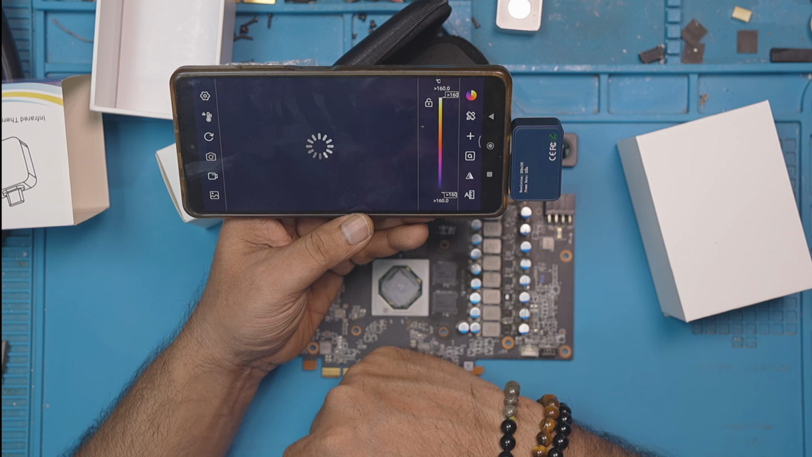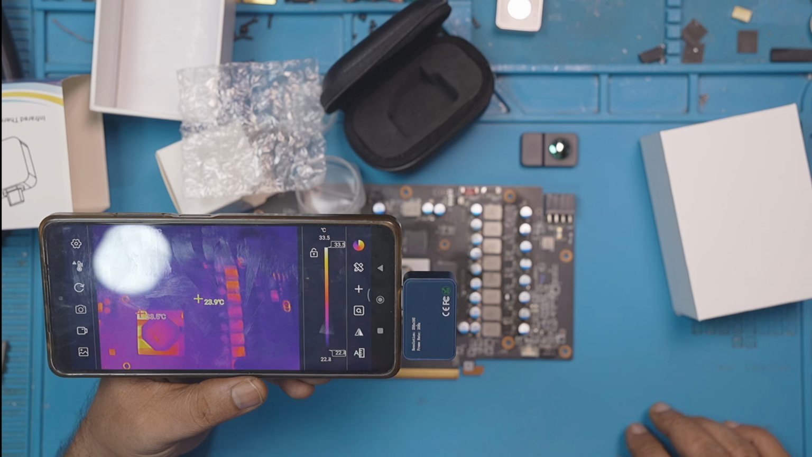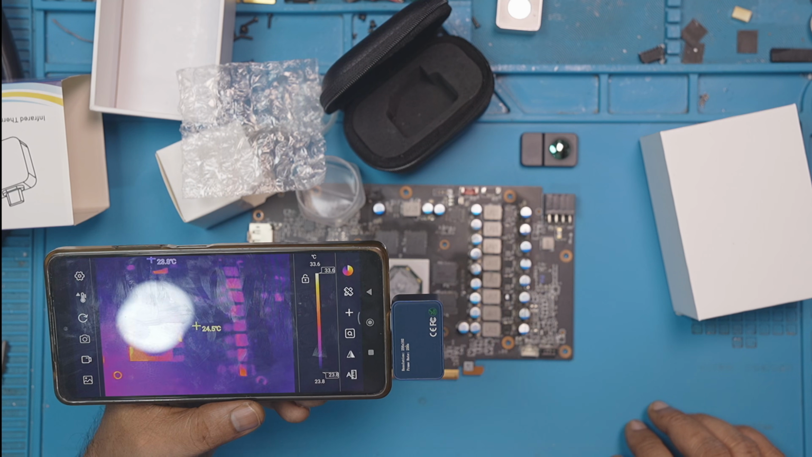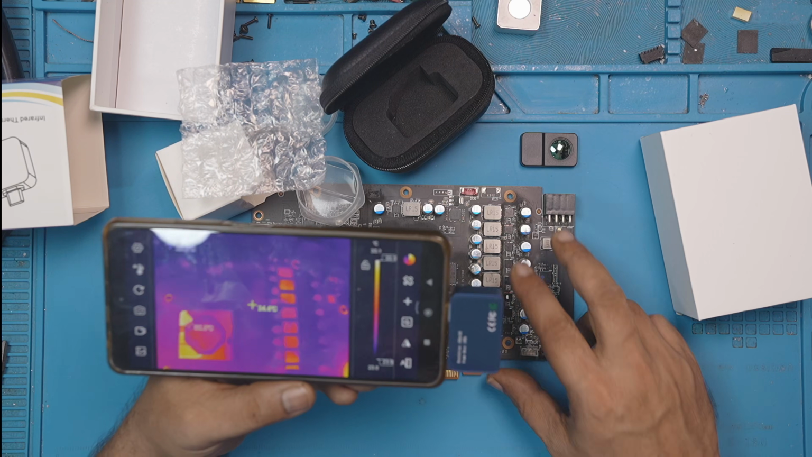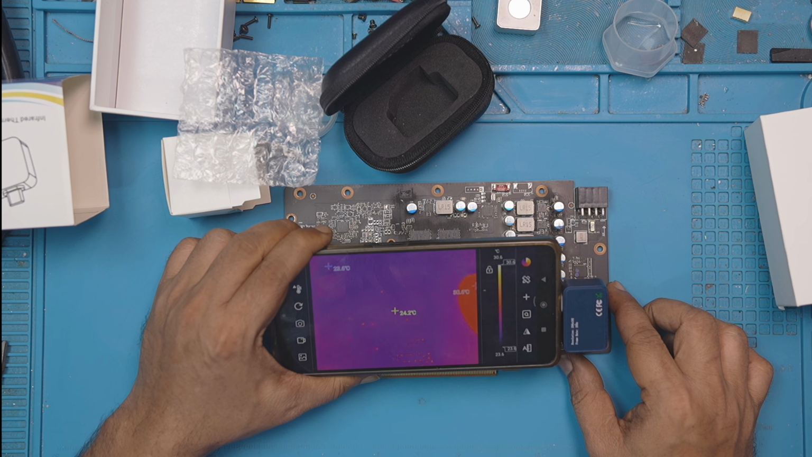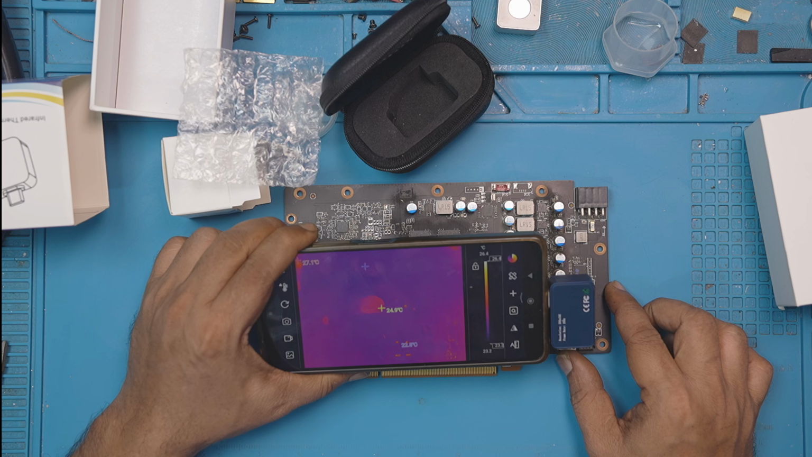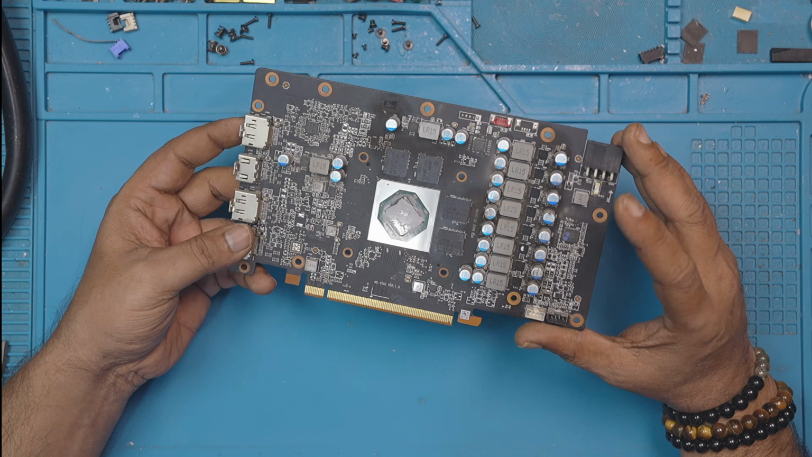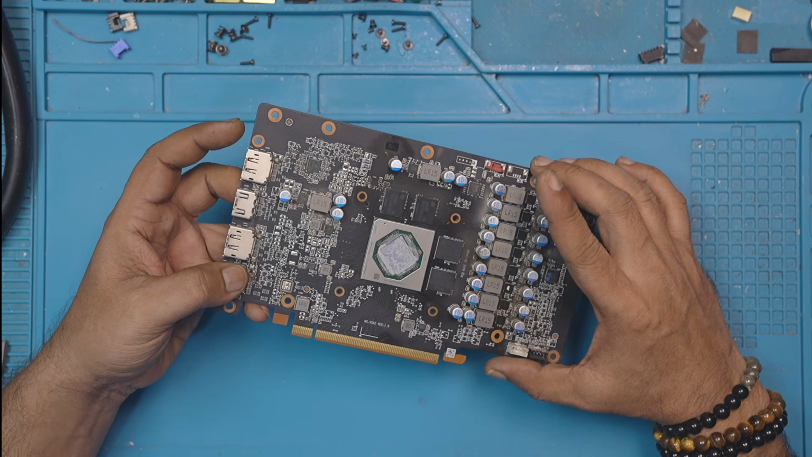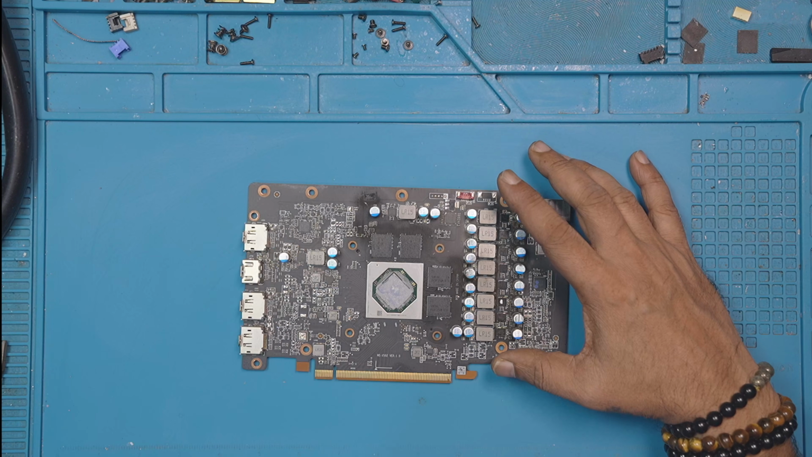Once I dismissed the notification and the app loaded, I was immediately impressed with the clarity of the components. The visuals were much better than I expected. For close-up shots, I needed a macro lens and it worked beautifully. This is a test board which has a short circuit in one of the MOSFETs. I have marked the faulty MOSFET with a marker.